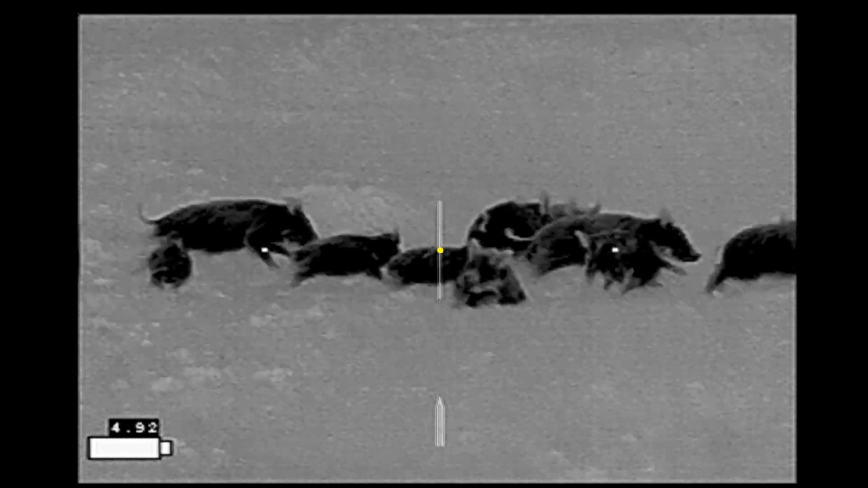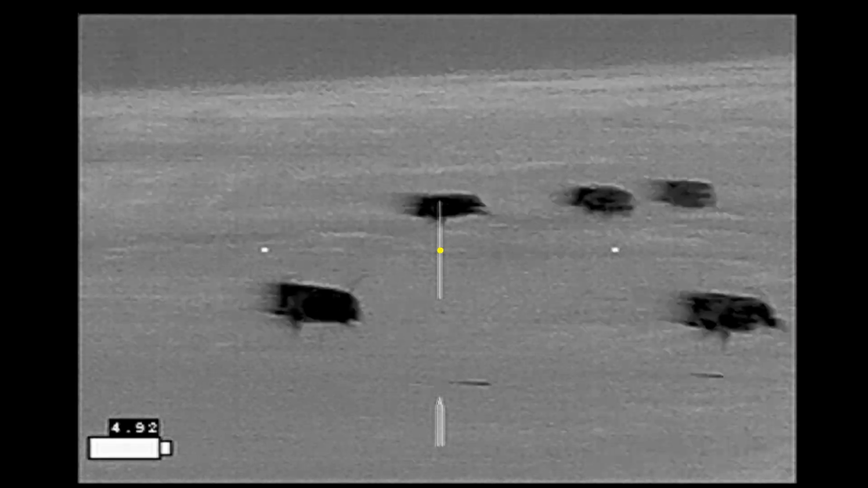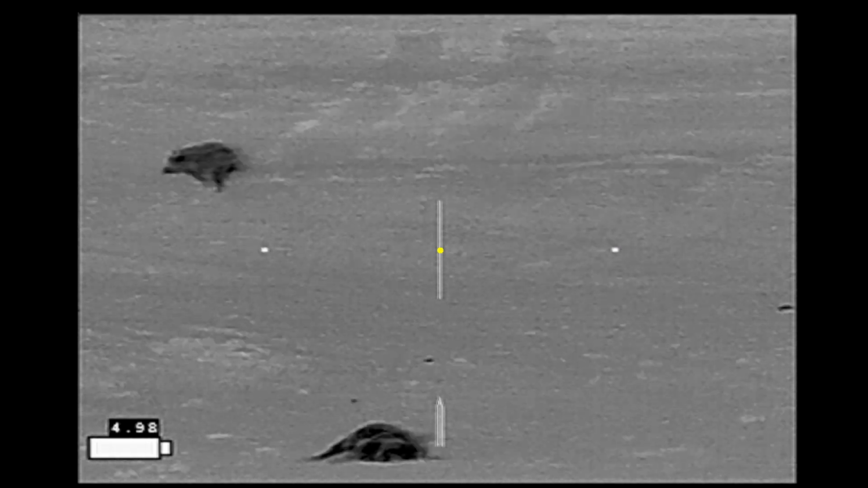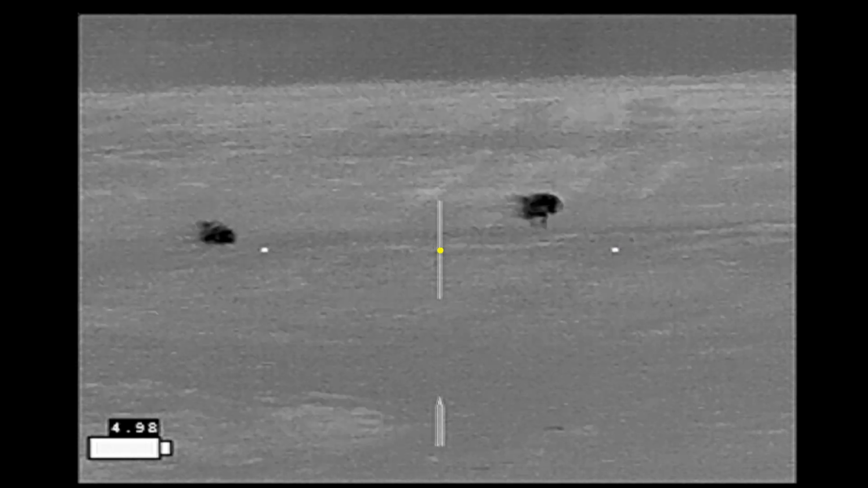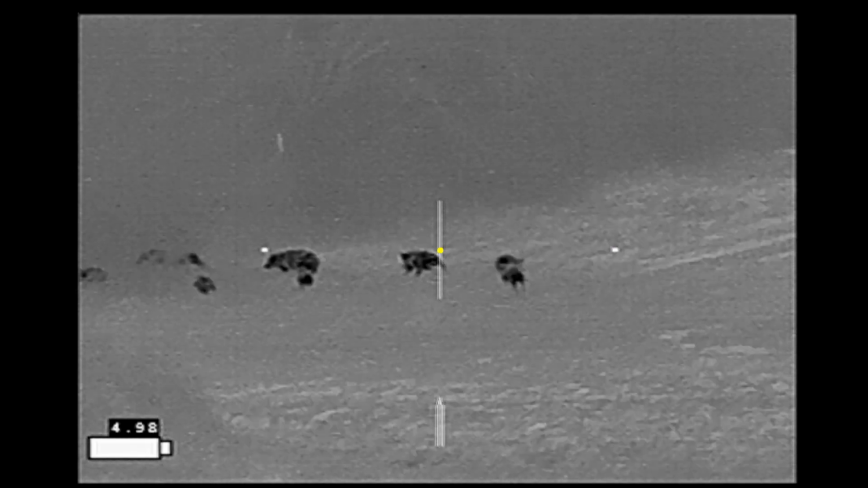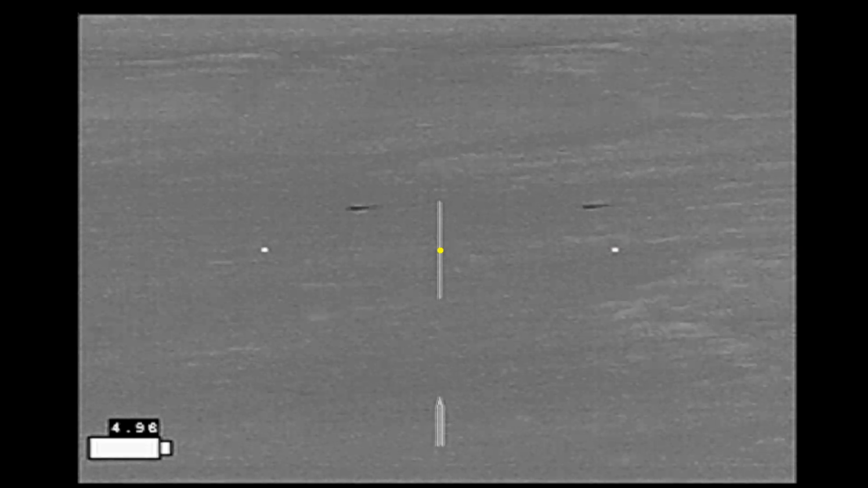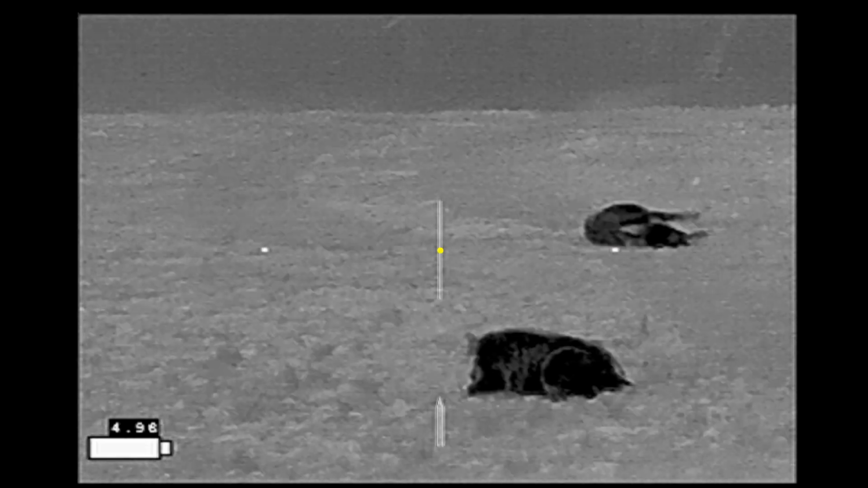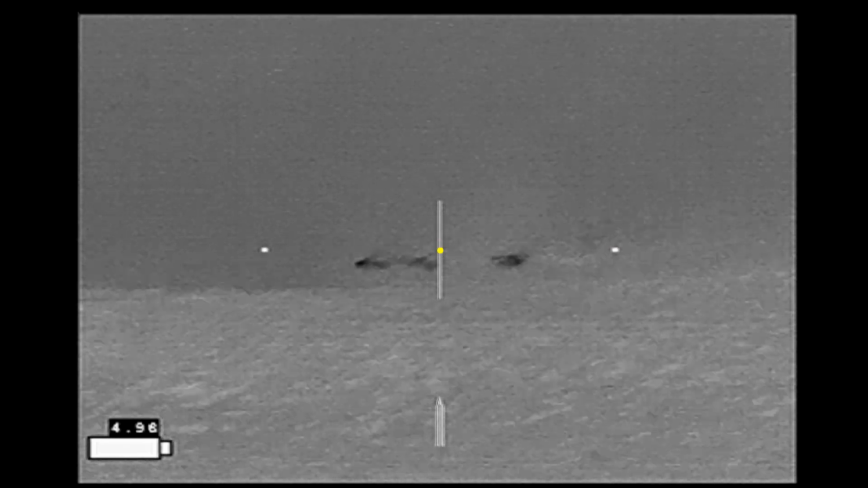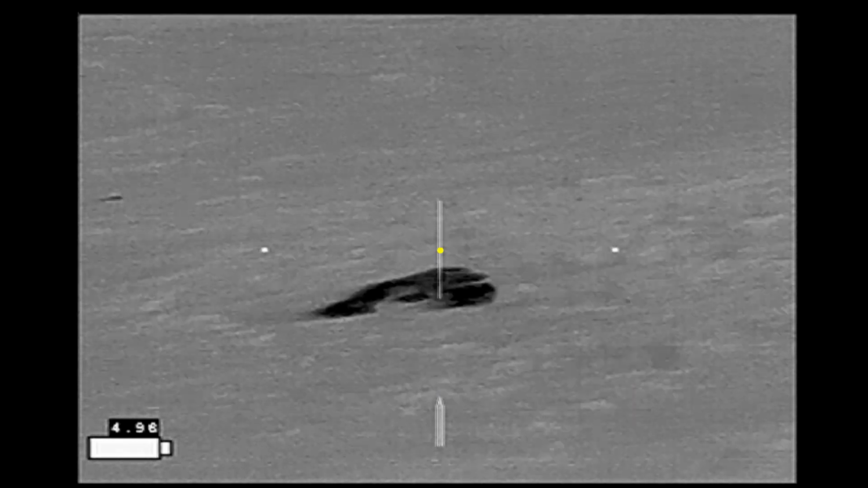Alright, here we go. Watch the ones in front. In this small field they disappear pretty quick, but we've got 4 down. Notice there are a few more up on the ridge. Jim finishes off that hog.